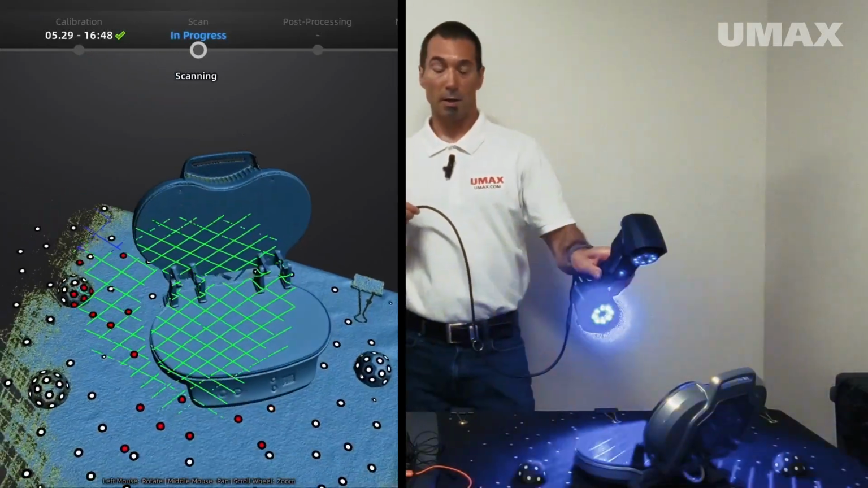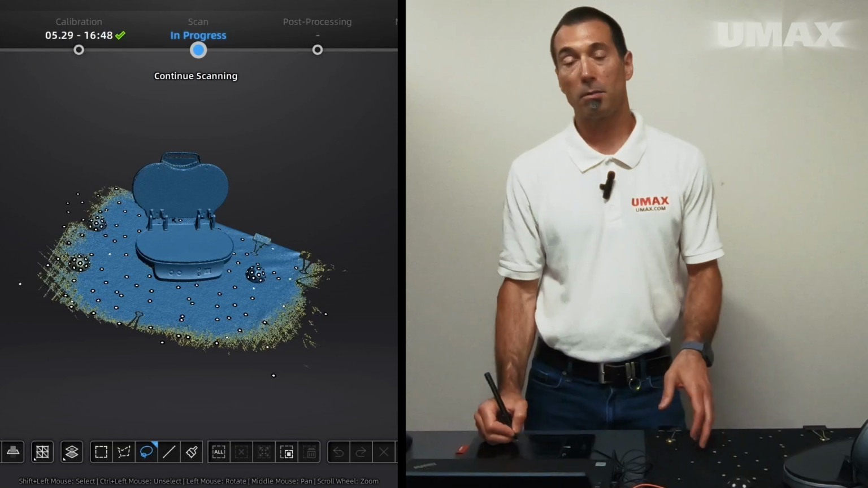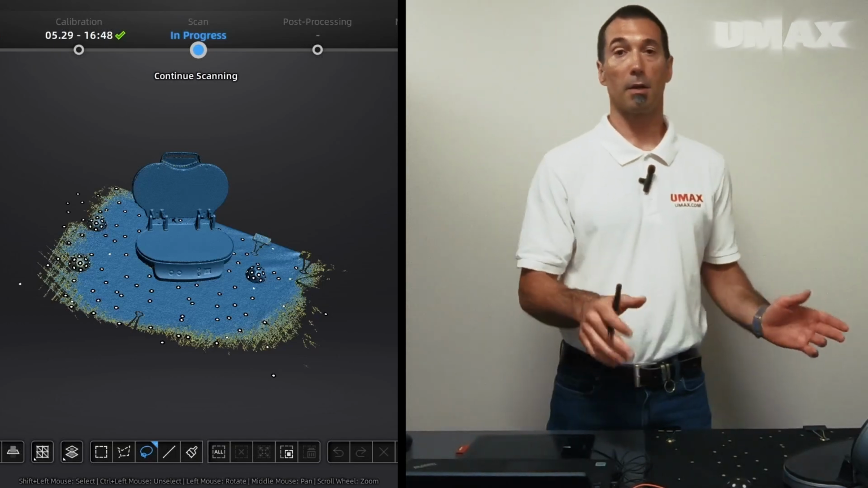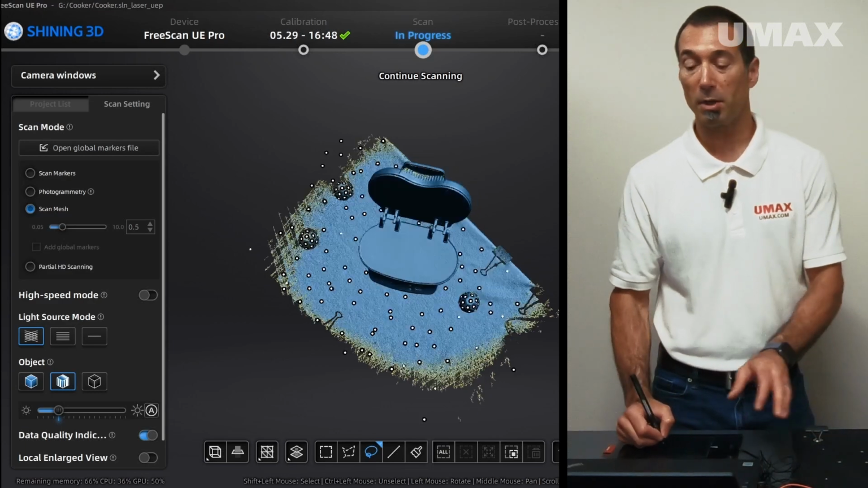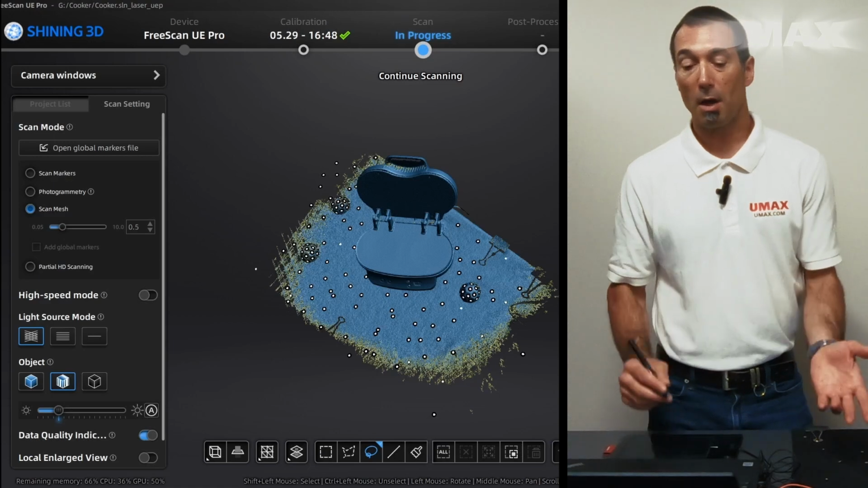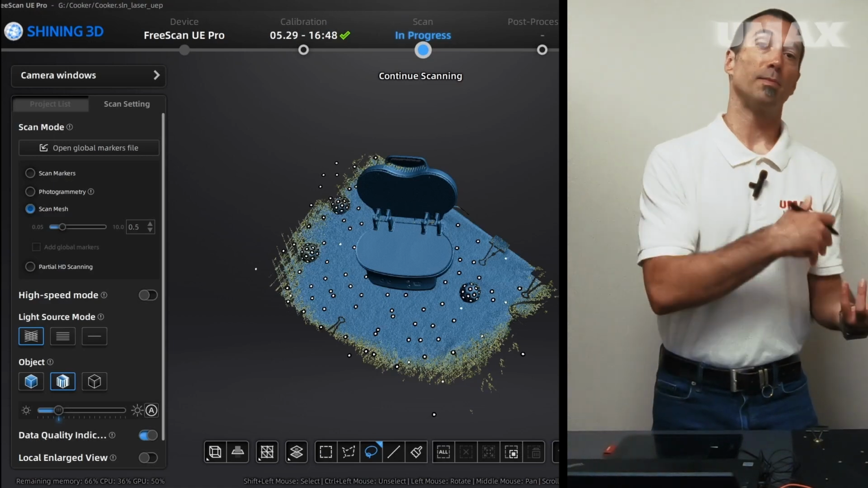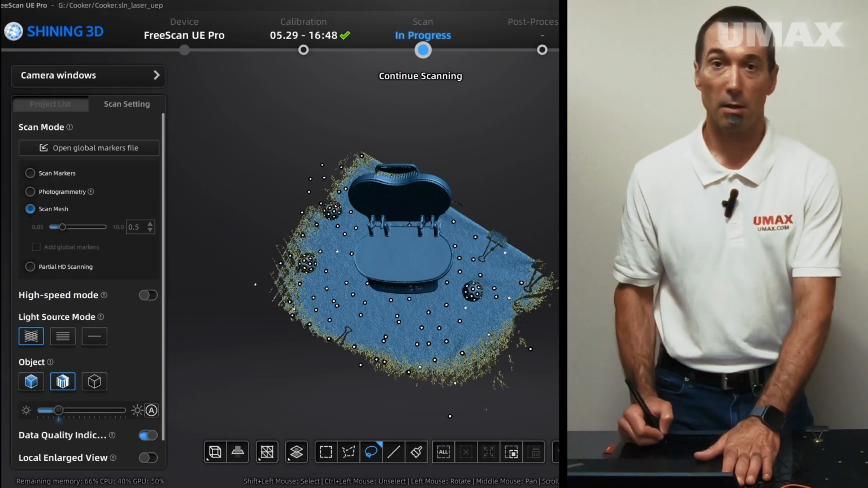Okay, let's go ahead and stop. Now at this juncture, I could just pause my scan, clean up what I want to clean up, and then continue. I'm going to go ahead and create project groups because I really like using the cutting plane. Also, in case I mess up in one of my future scans, I will have the project groups from my previous scans already saved, so I won't have to worry about rescanning the entire object.